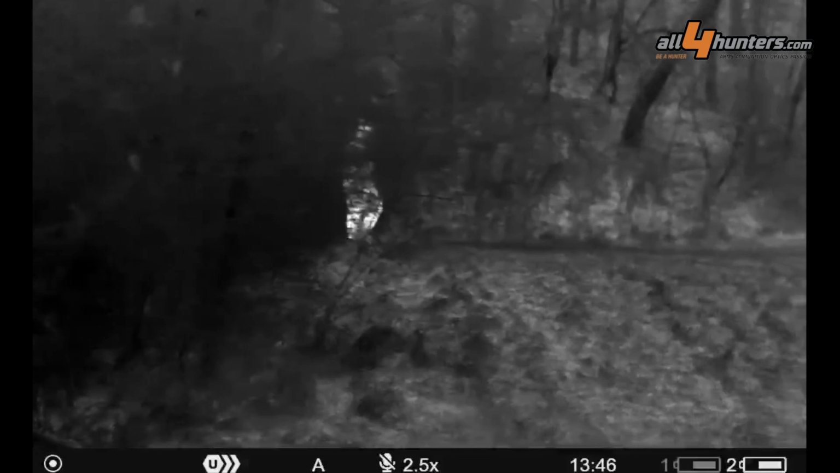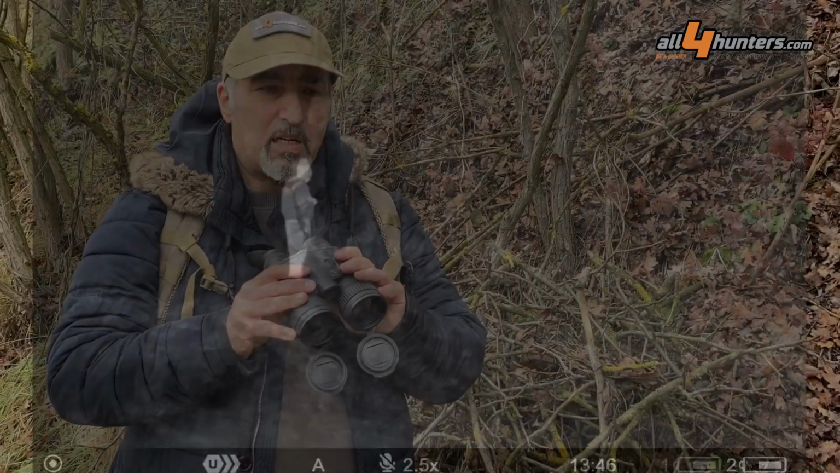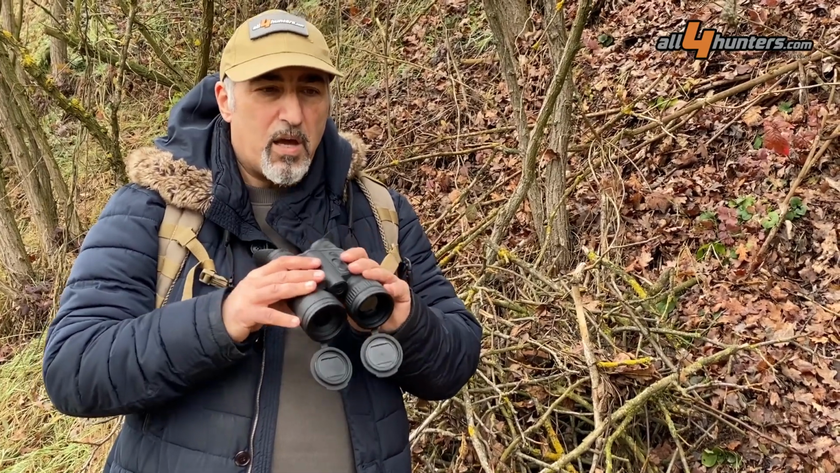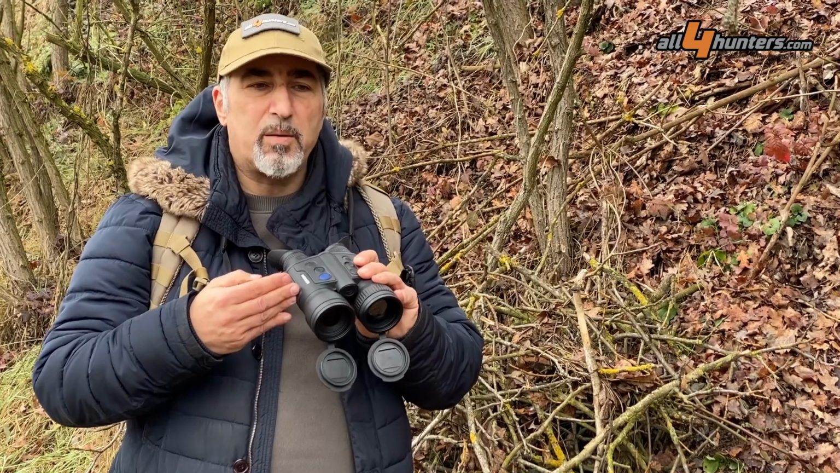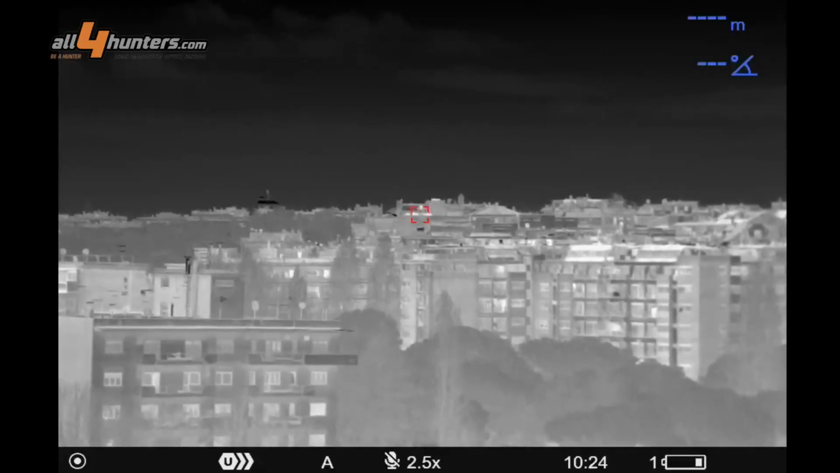Of course, this is the flagship model from Pulsar, and therefore the MSRP is accordingly quite high, but it is still the best performing tool that a hunter can bring on the field.